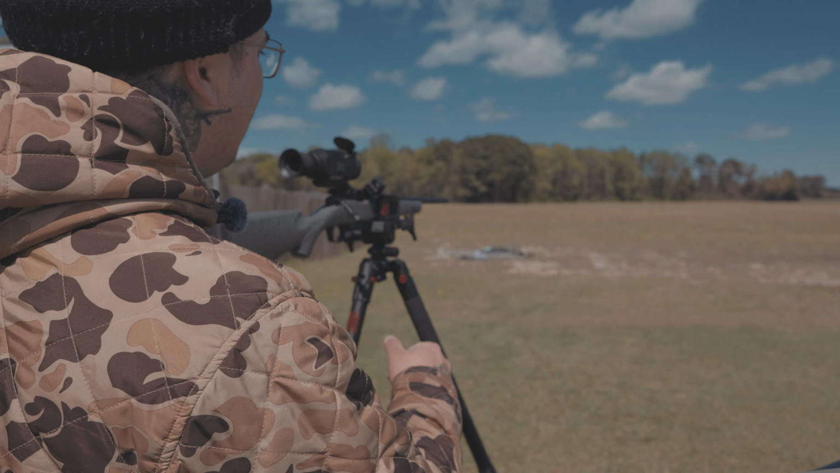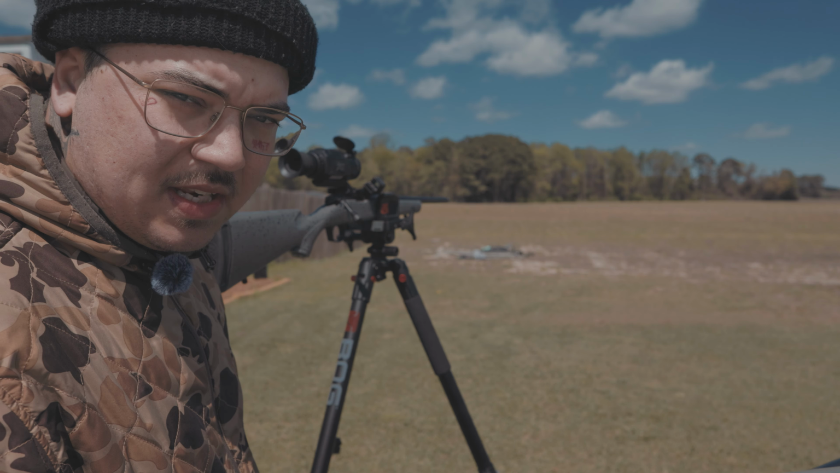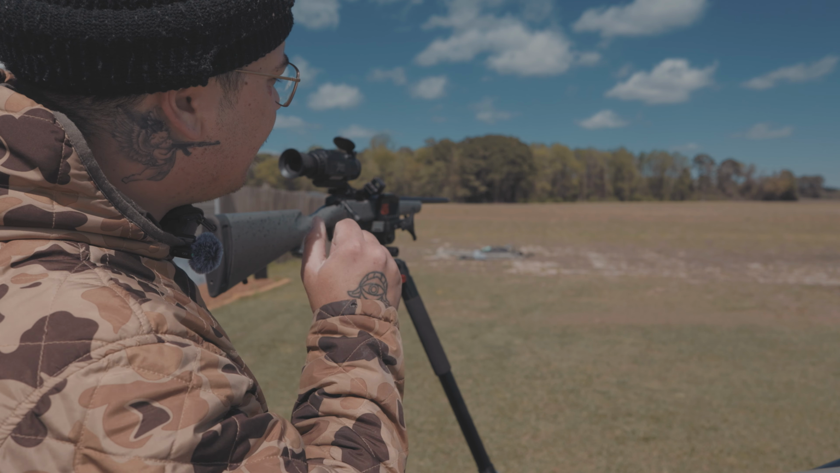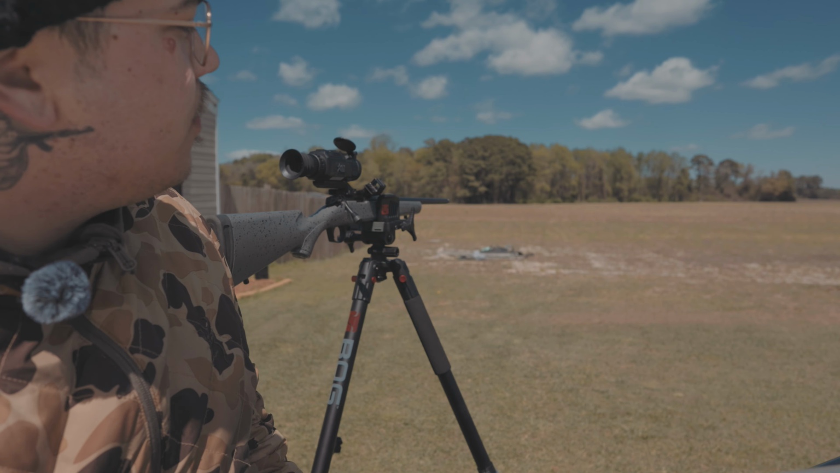Hit. We just hit a handful of times, 200 yards, 17 HMR, 20 grain, CCI game points. That's pretty good. The target is literally this wide by that tall, way down there, 200 yards away.